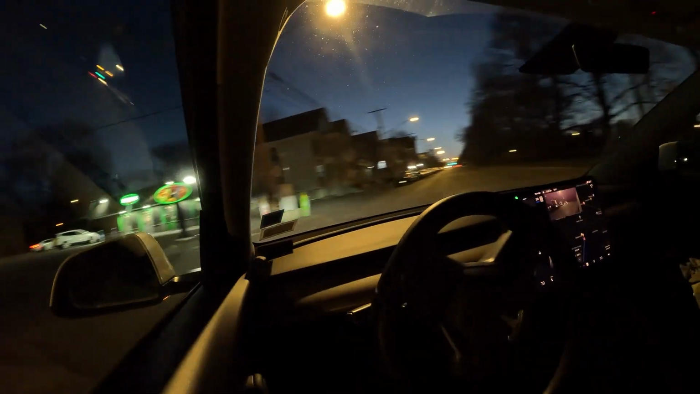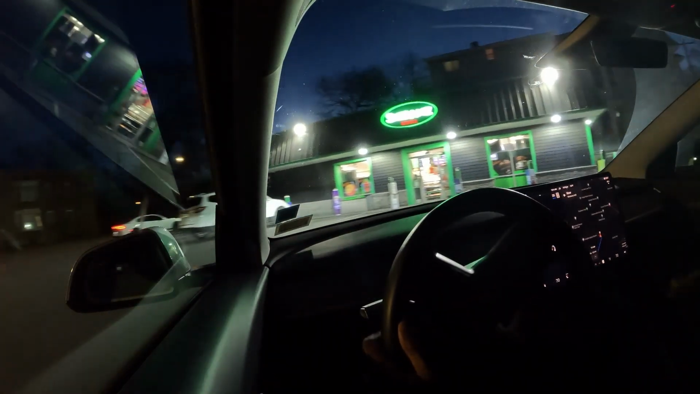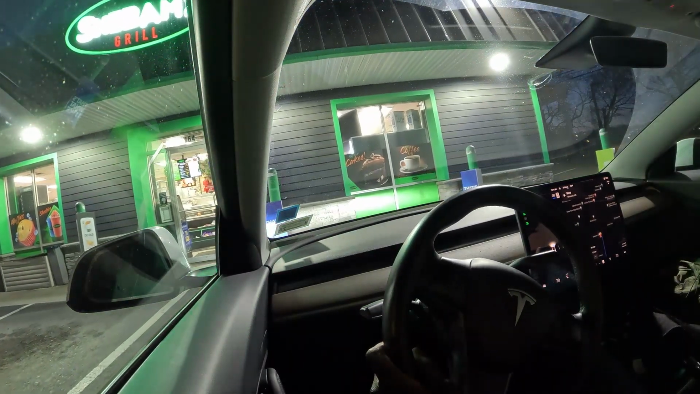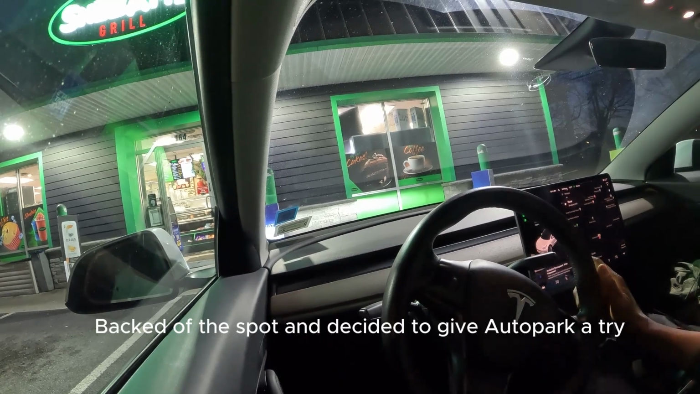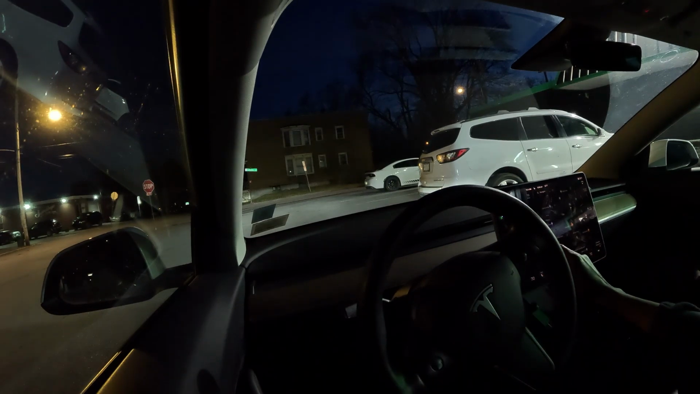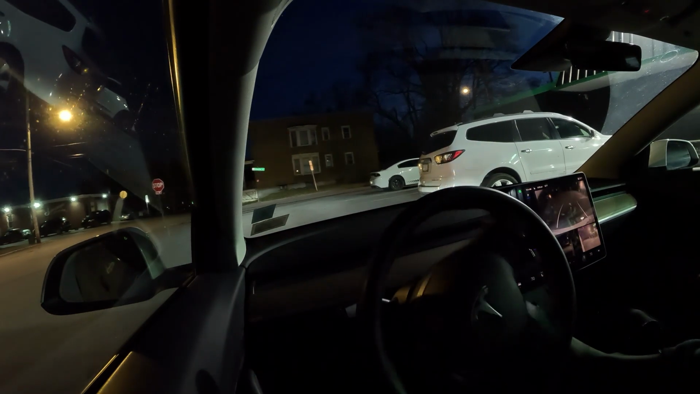We're at our destination. And it's actually pulling in for me. Nice. Well, thank you, Full Self-Driving. It's been a pleasure taking me to my destination. So we're going to try the Autopark feature. See how well that works.